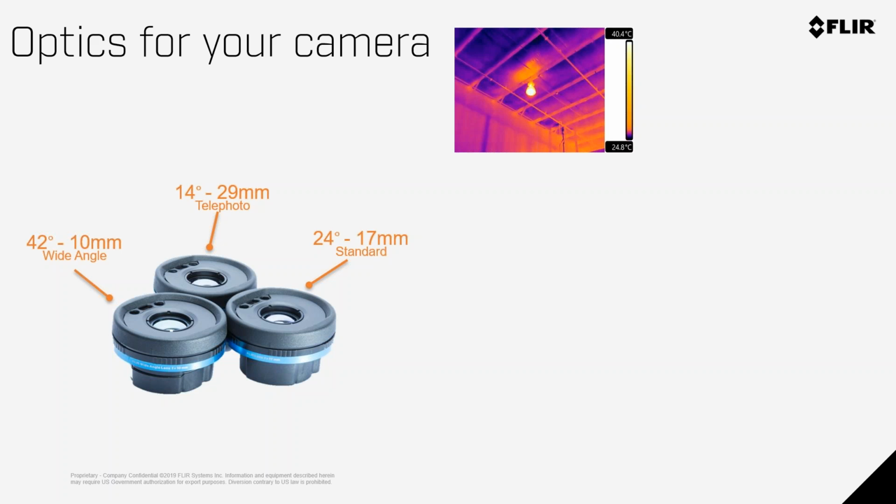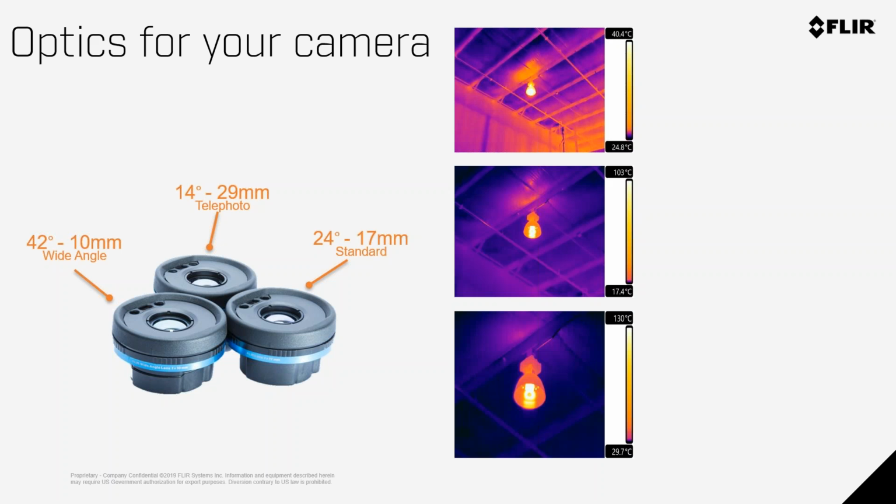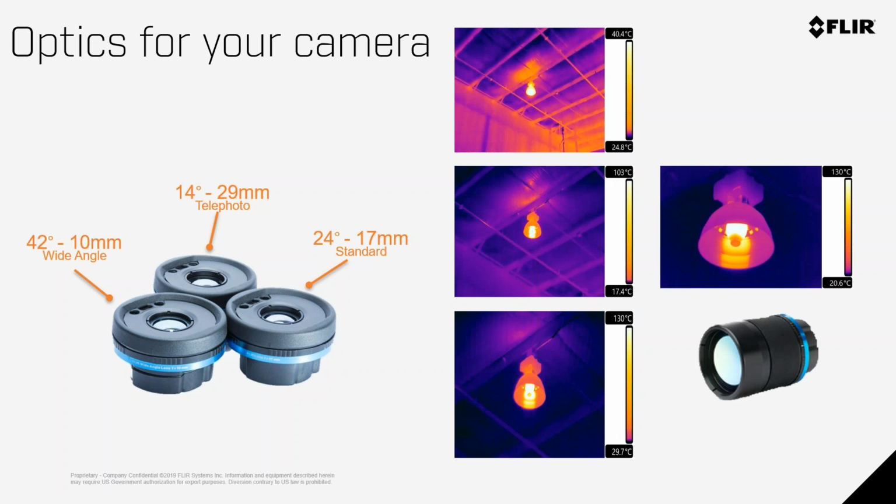So in this case, we're seeing a light right now for perspective of a 45-degree lens. If I put the 24-degree lens, you'll see I've cut the field of view in half, but I've gotten twice as close to my object. The 14-degree telephoto lens is what I'm looking at right now. So that is the standard optics that come with many of the FLIR cameras and many of the other manufacturers' cameras out there. And then we also have a super optic called the 6-degree optic that really allows us to look at very long ranges. You're going to see an example of that coming up shortly.